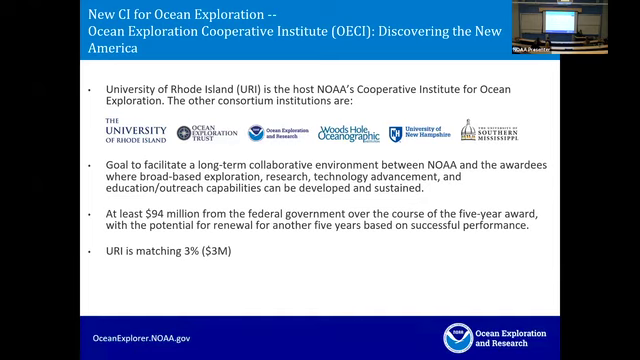The goal of this OECI is to facilitate a long-term collaborative environment between NOAA and the awardees, where broad-based exploration, research, technology advancement, and education and outreach capabilities can be developed and sustained. The hope is to leave a legacy of new technology and well-trained people behind.